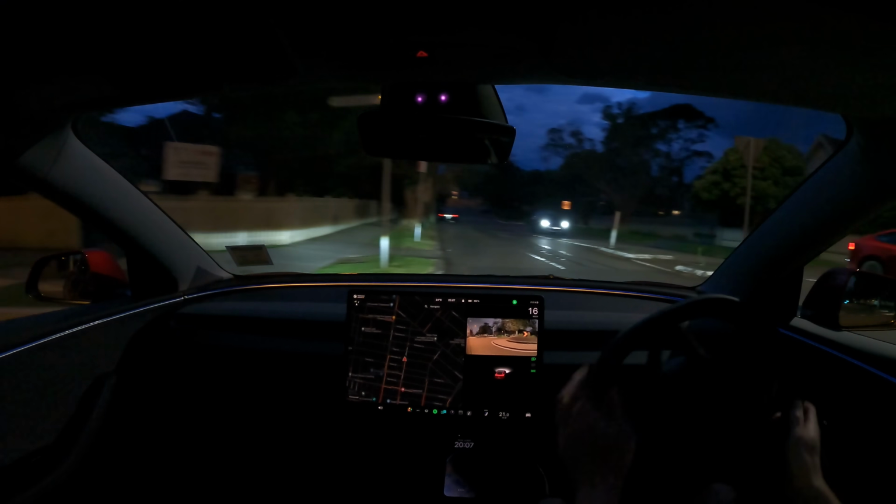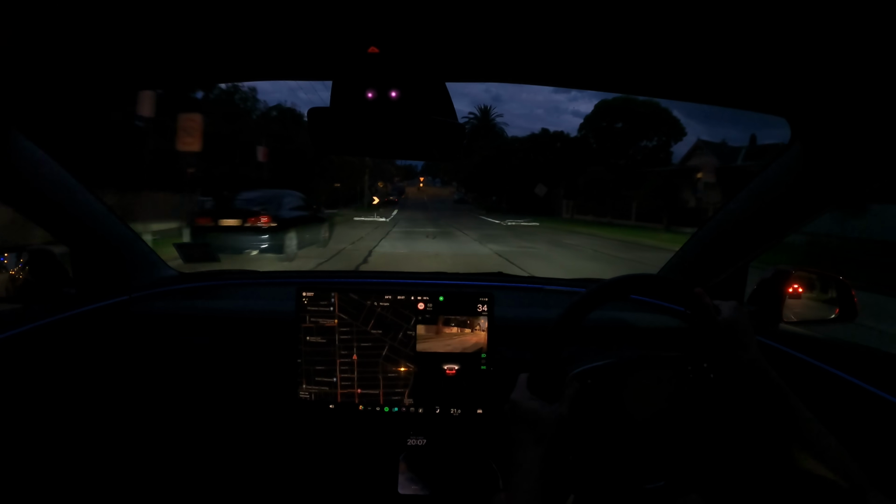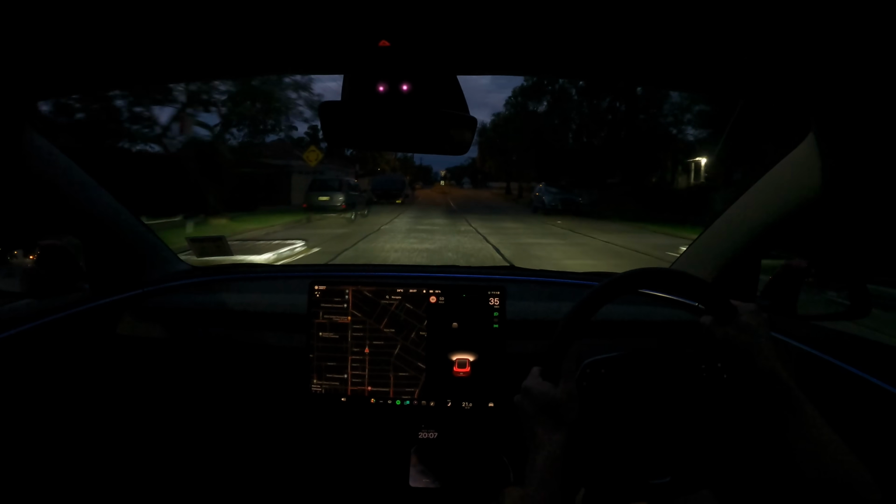And then there's no chance indicating out beforehand. In the dark, it's quite hard to see, I've got to say. I can't see the indicators. That's okay, that's what we're here to test.